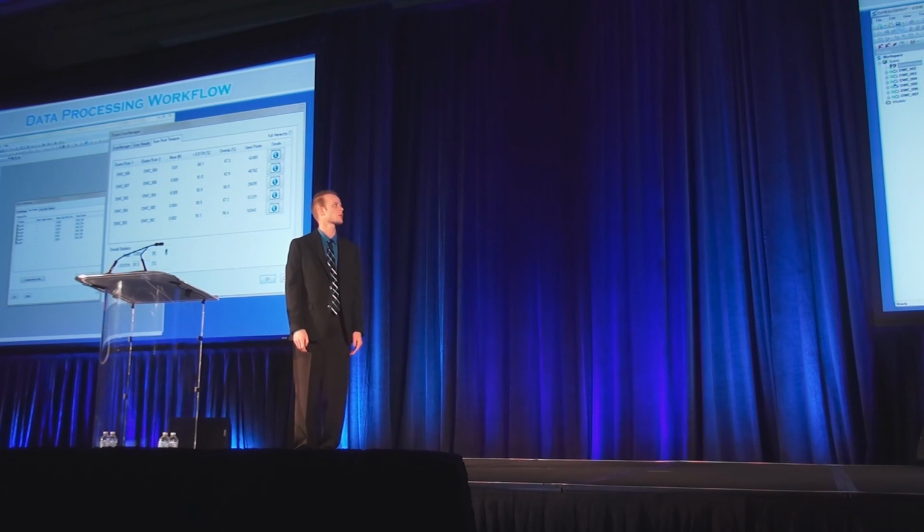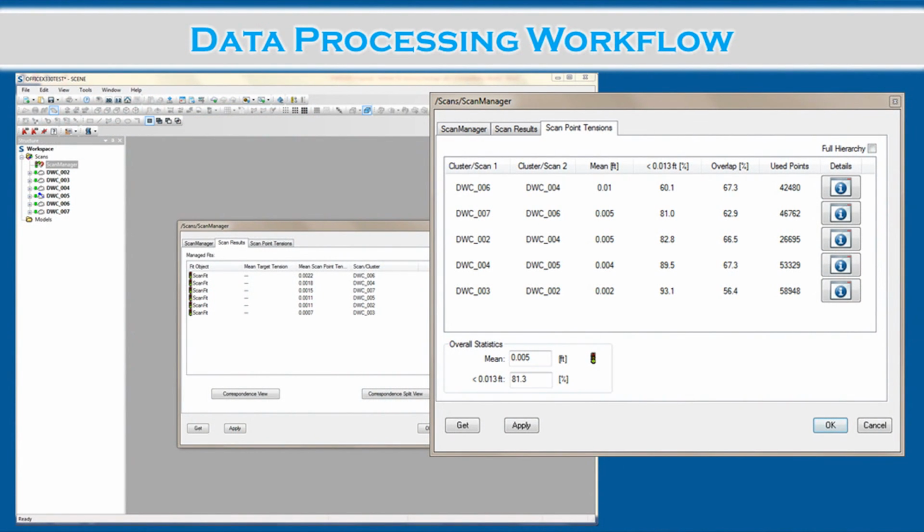So here, once the cloud to cloud is finished, it really has a nice layout of the results. You get to see the percentage of overlap you got, and then the amount of points used, and then you get your overall statistics there as well.